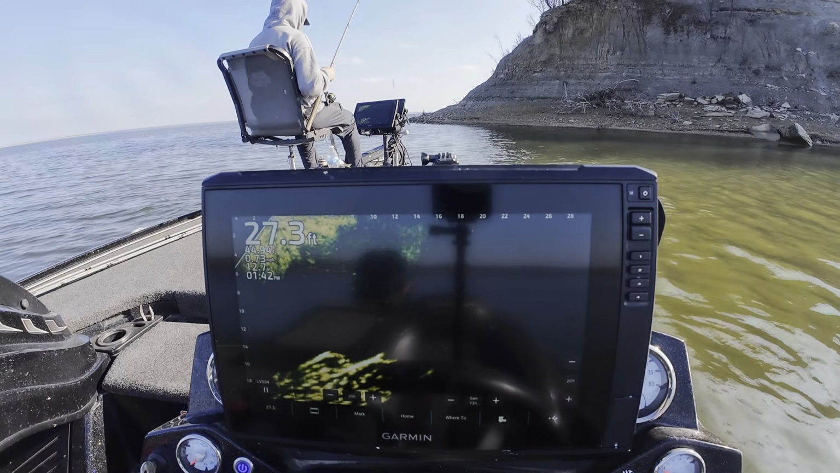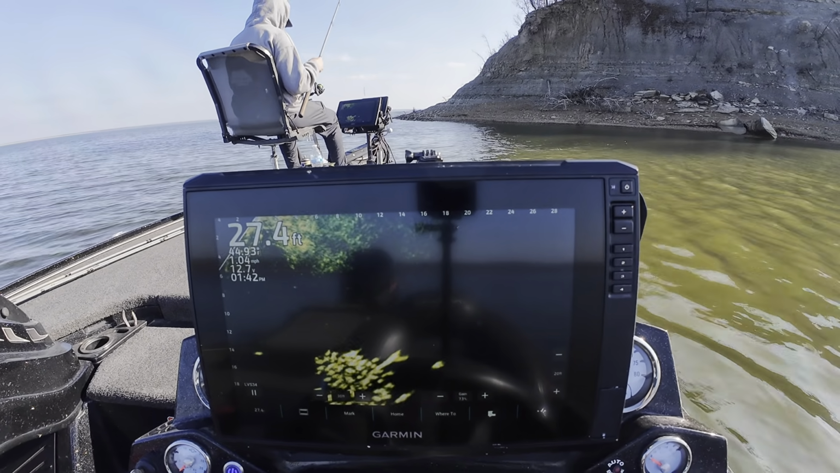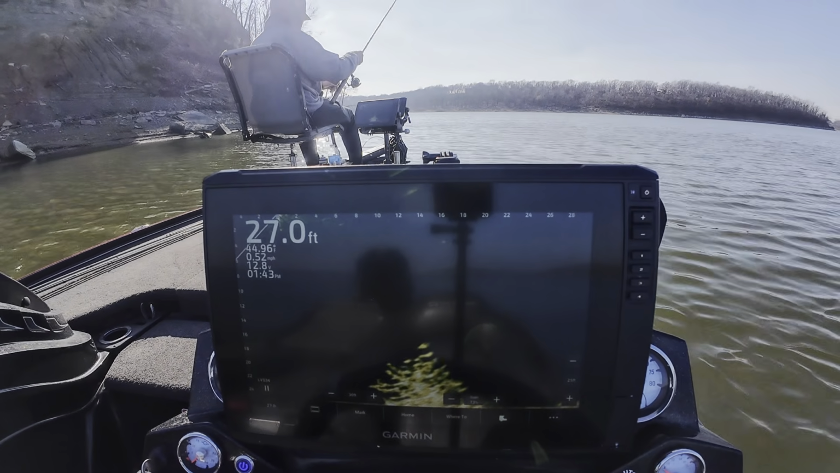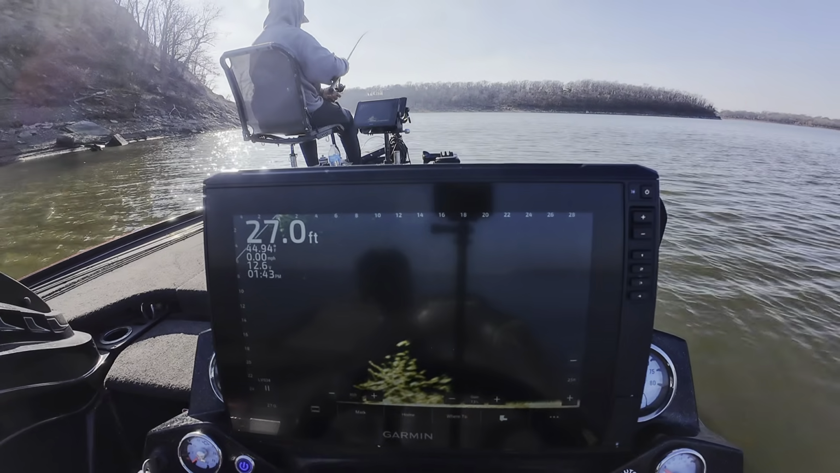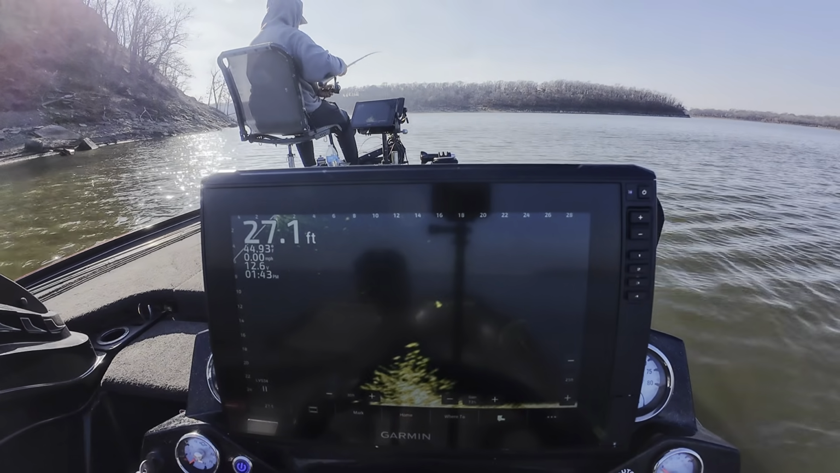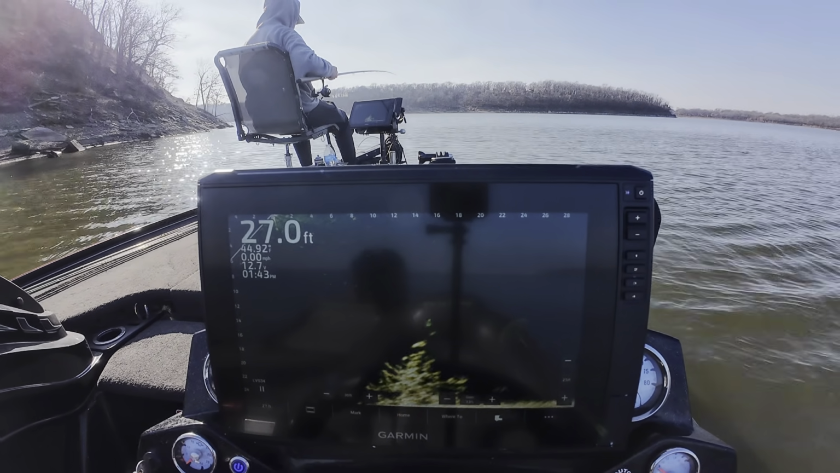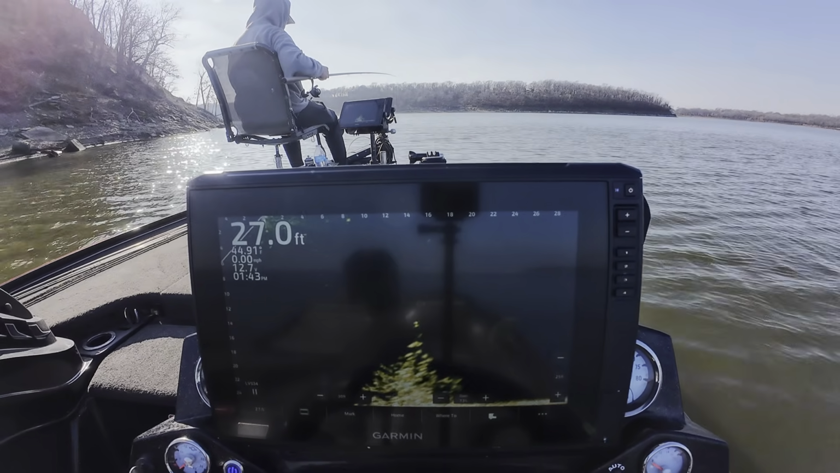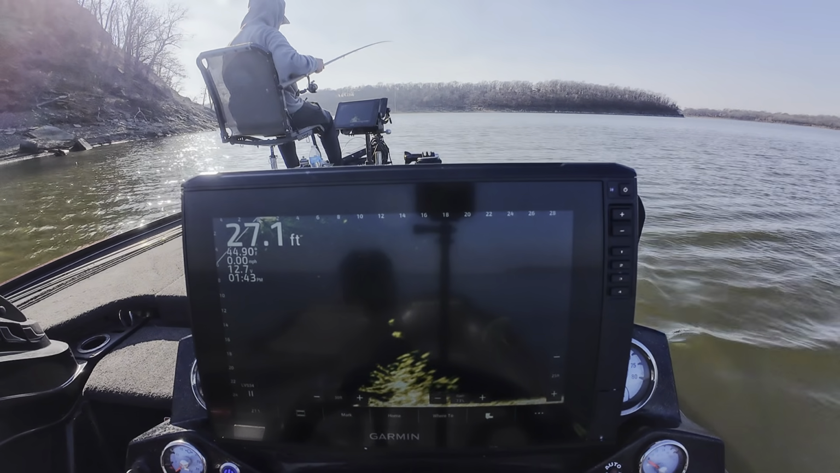Man, look at all the little fish. Whole bunch of them. Looks like a decent one right on the very top of this brush pile. So let's go down and find out if we can put them in the boat. Head's on the left side, so I'm going to back us up with the power brakes. I'll put that bait right there. There we go. Here he comes.